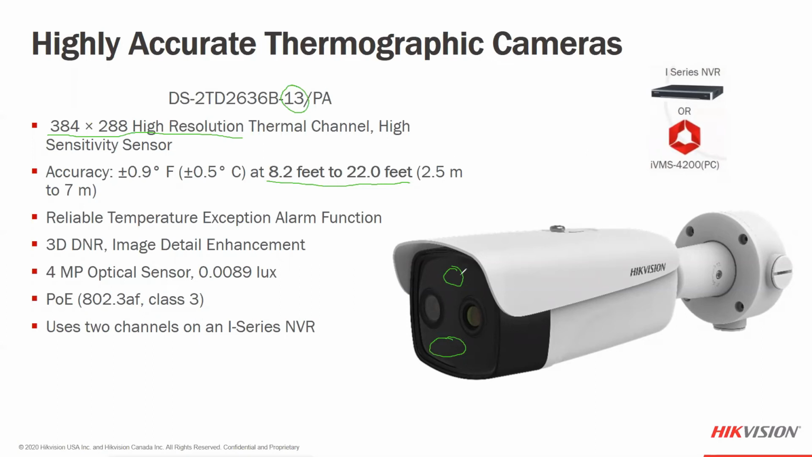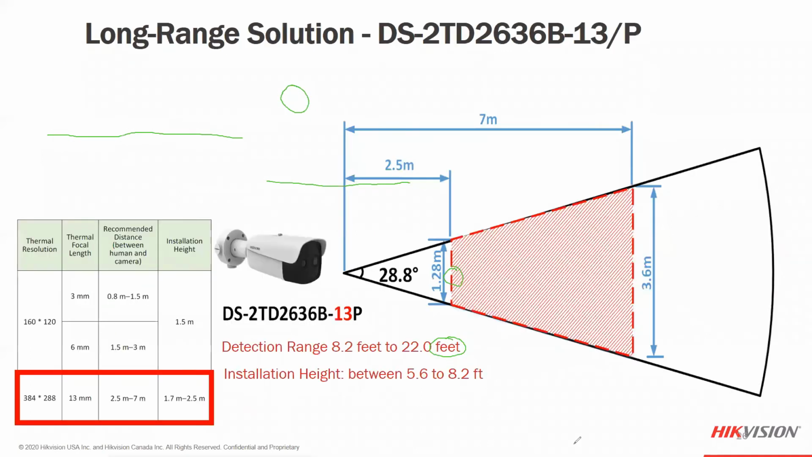This is because it's going to be more of a permanently mounted situation, so we don't have the audible alarm and speaker on the long range version. But because it's longer range, it has a much better ability to be permanently mounted and monitor multiple lanes, for instance.